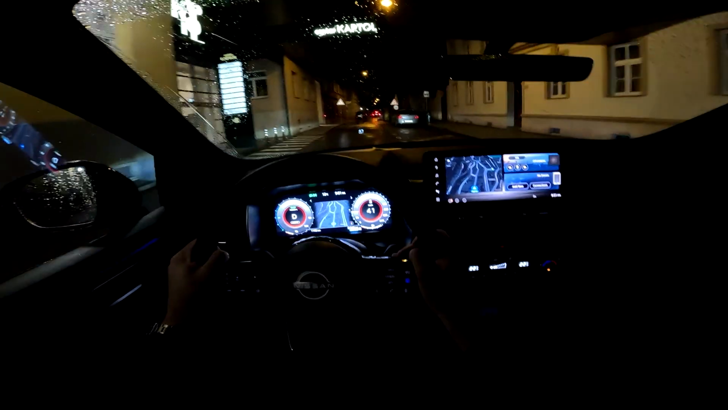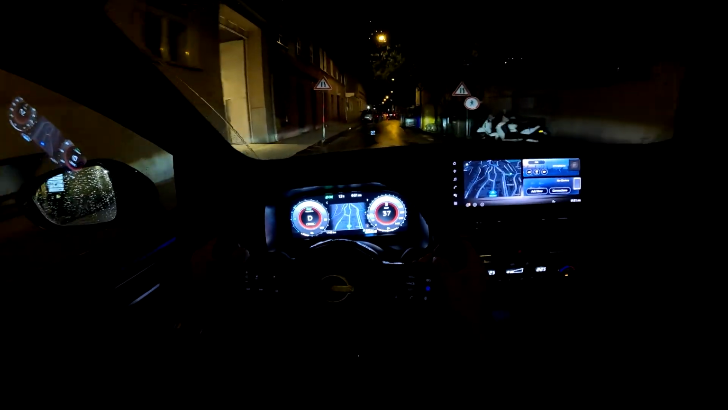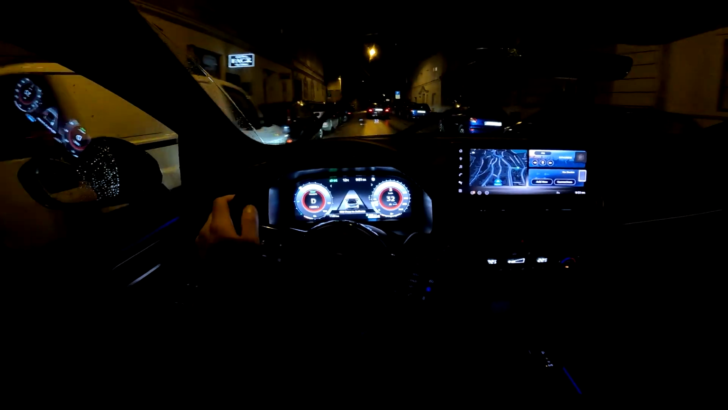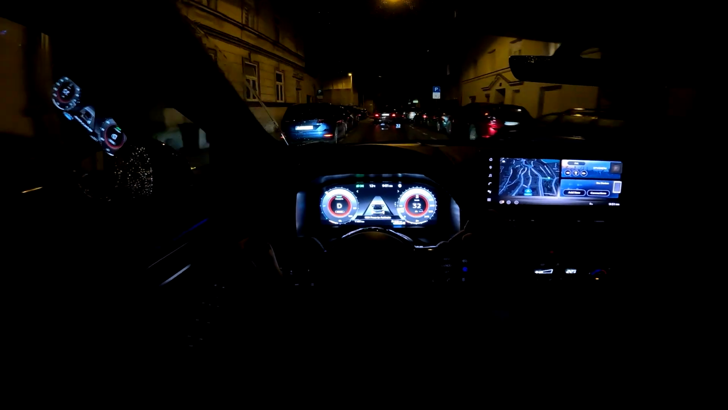And the car is of course packed with technology, loads of systems, and also it has the Pro Pilot, which you can activate here. This is very good, especially on long road trips. I already tested that on the pre-facelift version.